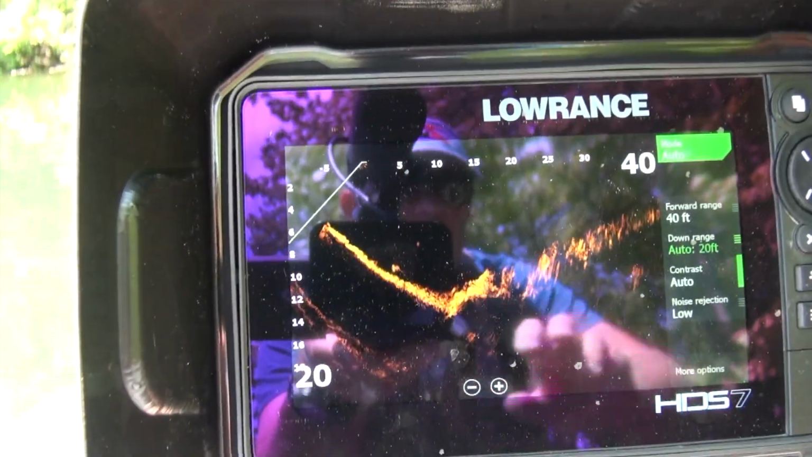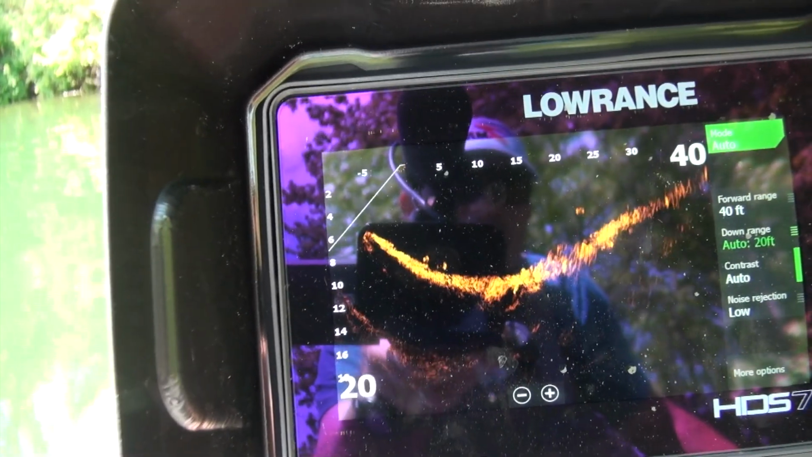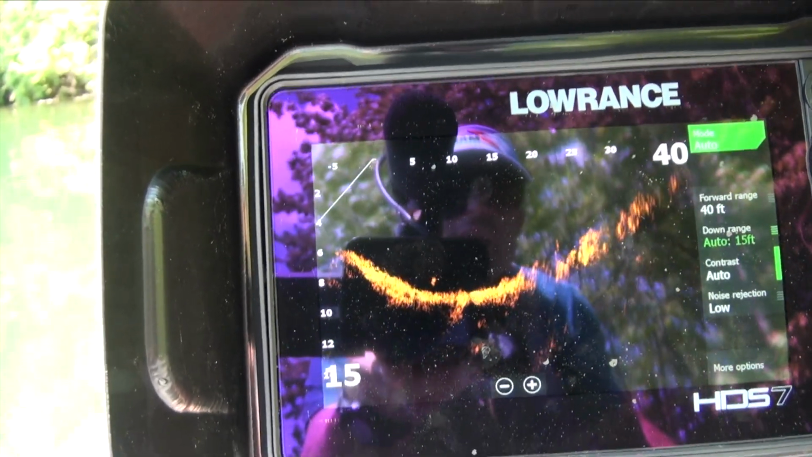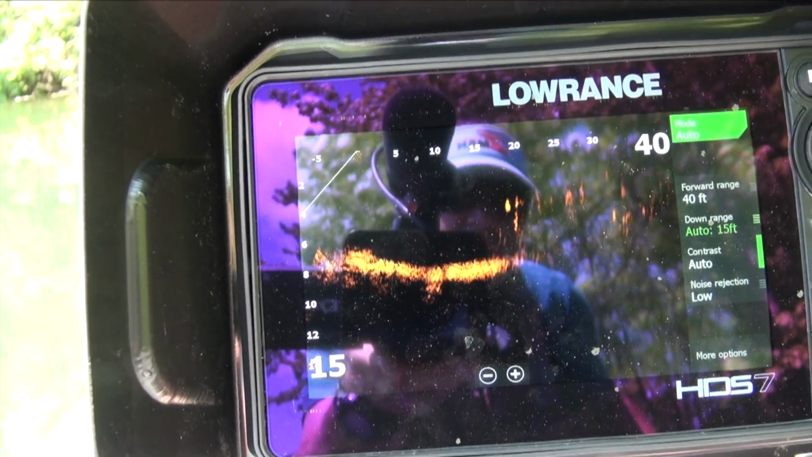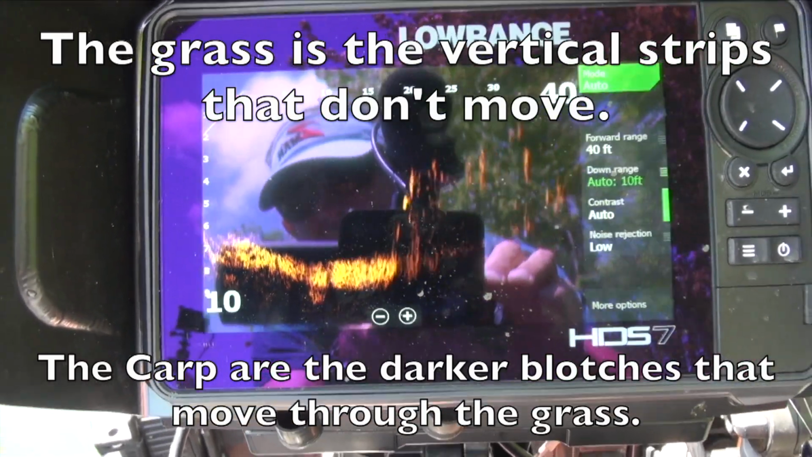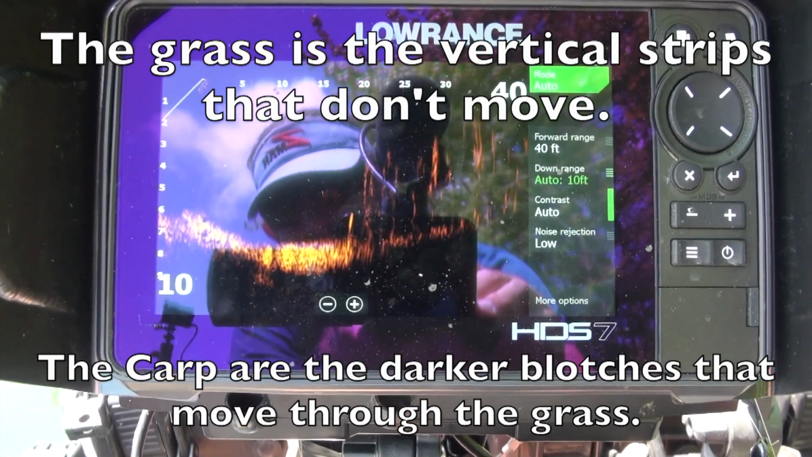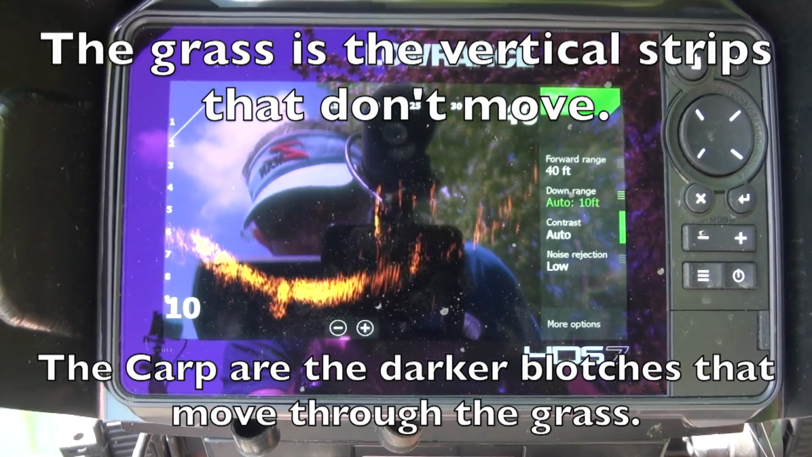It's going to take a while to get used to this, but I think it's going to be even harder to say, yeah, that's a bass, that's a carp, that's a catfish, that's a perch, whatever it is. But you definitely see the fish moving in the grass. It seems like it's important to get yourself stationary. I think if the wind's blowing you real hard, that makes this even harder.